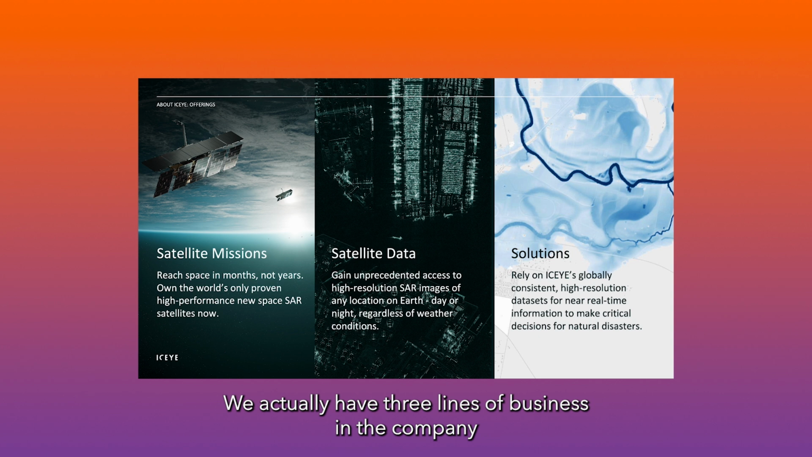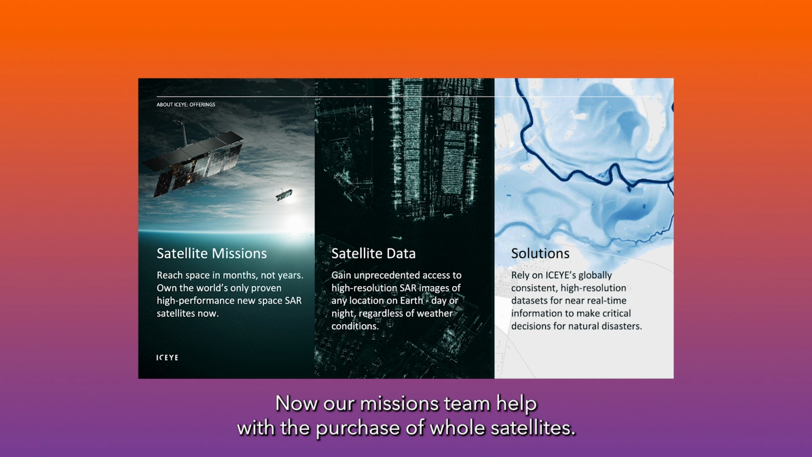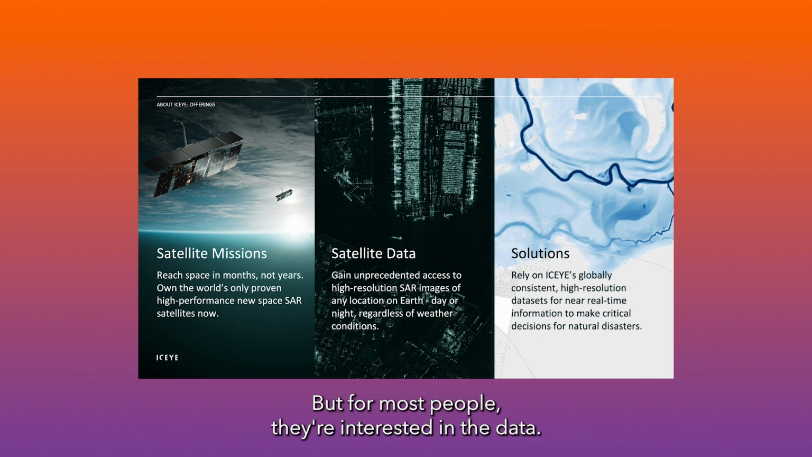We actually have 3 lines of business in the company: missions, data, and solutions. Now, our missions team help with the purchase of whole satellites. So if you're interested in launching a satellite, come chat to us. But for most people, they're interested in the data. Now, we have a data team that helps through the tasking and purchase and capture of raw SAR imagery.